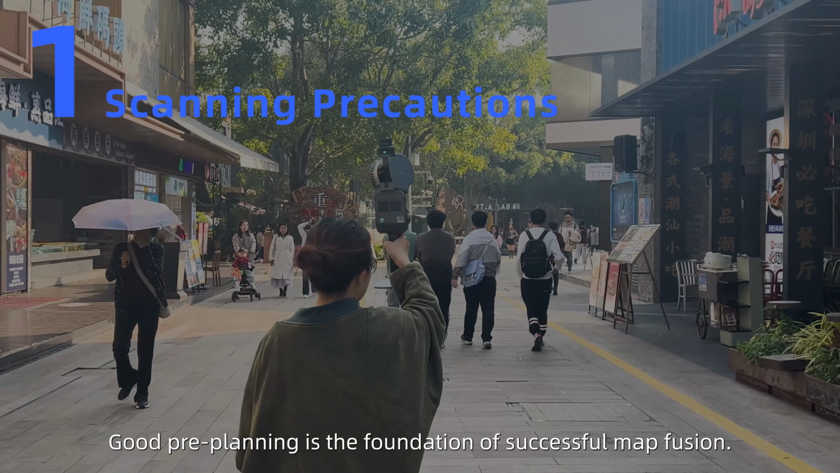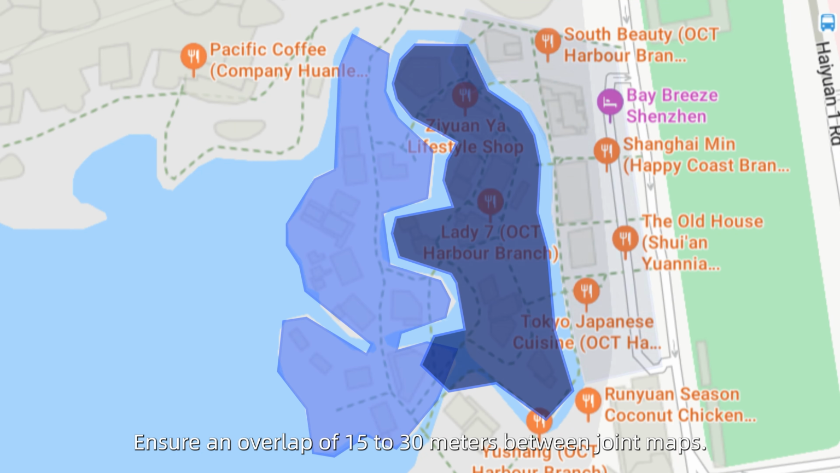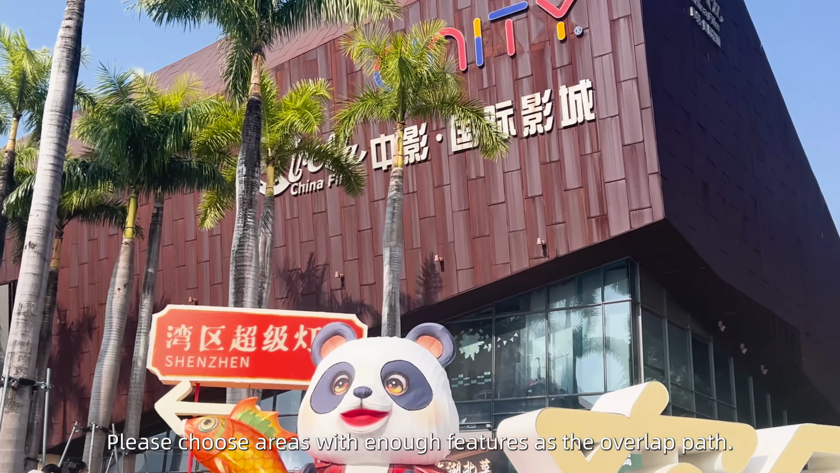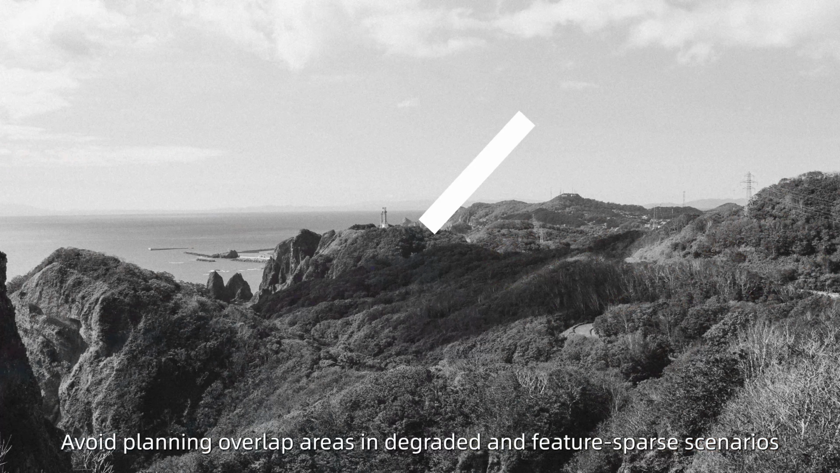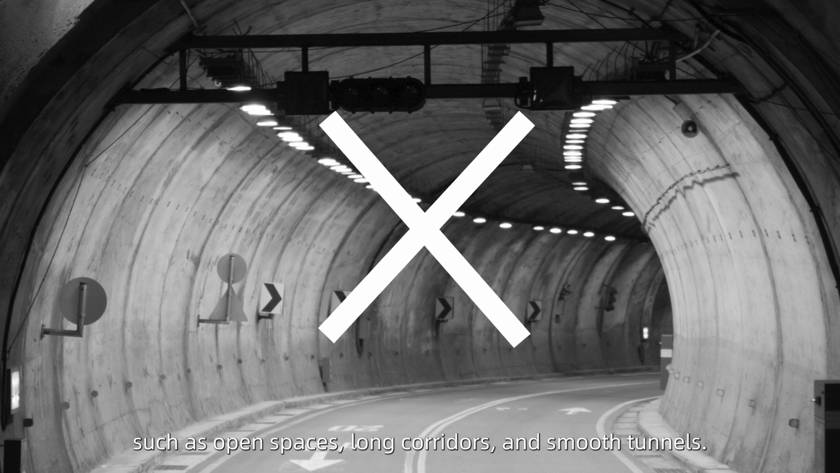Good pre-planning is the foundation of successful map fusion. Ensure an overlap of 15 to 30 meters between joint maps. Please choose areas with enough features as the overlap path. Avoid planning overlap areas in degraded and feature-sparse scenarios such as open spaces, long corridors, and smooth tunnels.